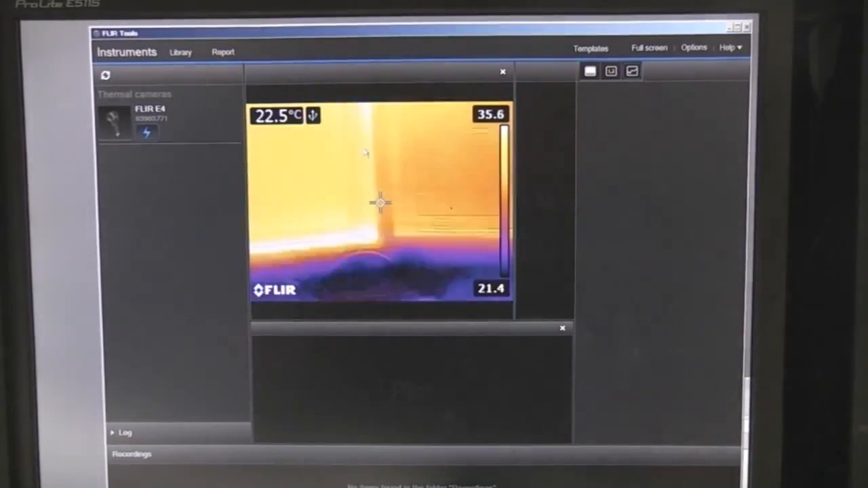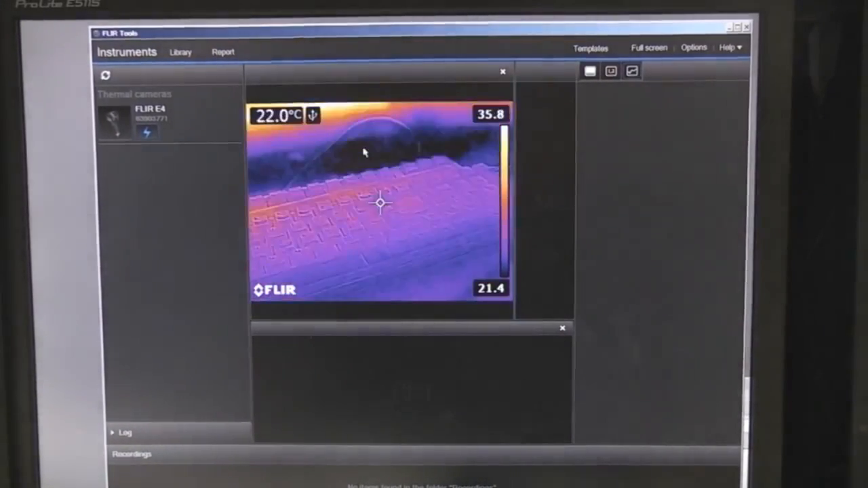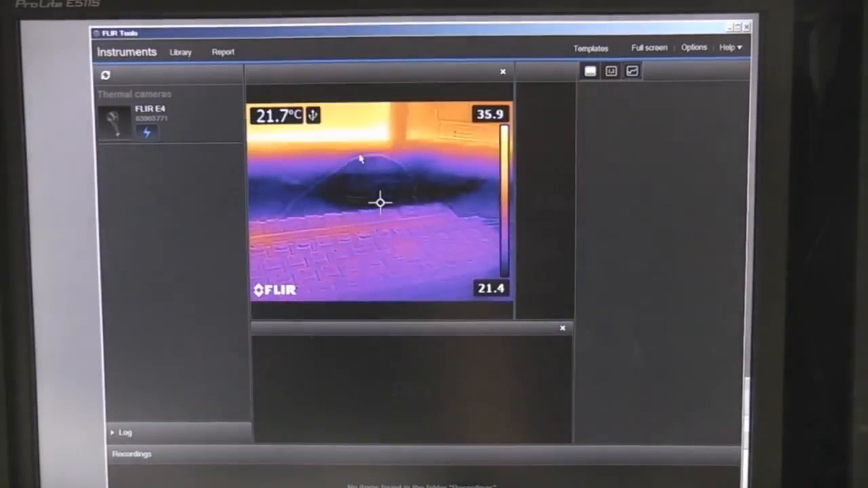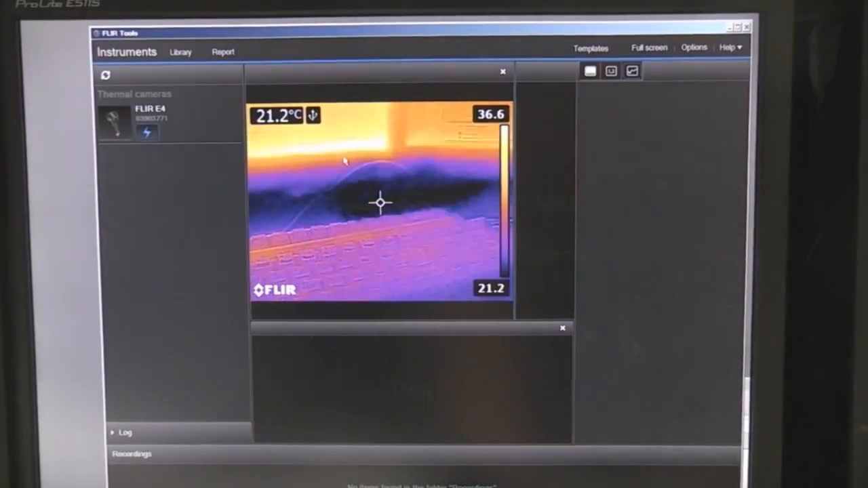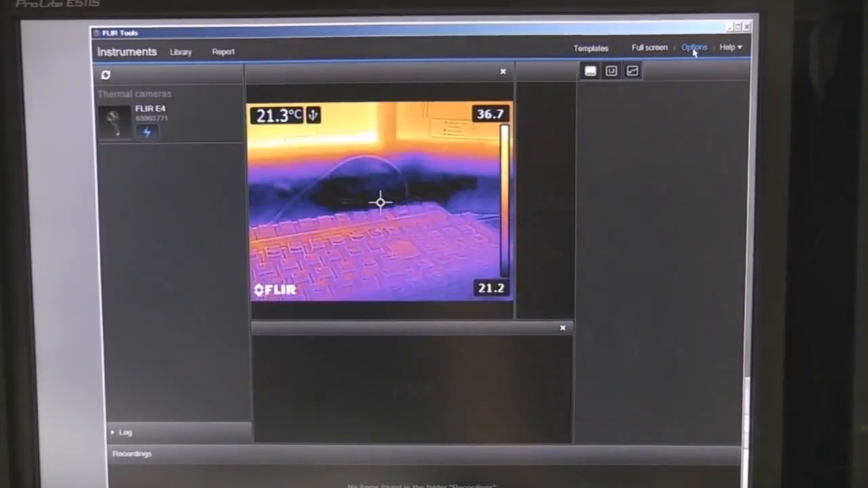The other thing is you have to enter name, address, phone number, all sorts of stuff just to download it, which is a bit ridiculous, because you can actually get the files and images out without using this. Unless you need to do reports, I probably wouldn't even bother using this software at all.